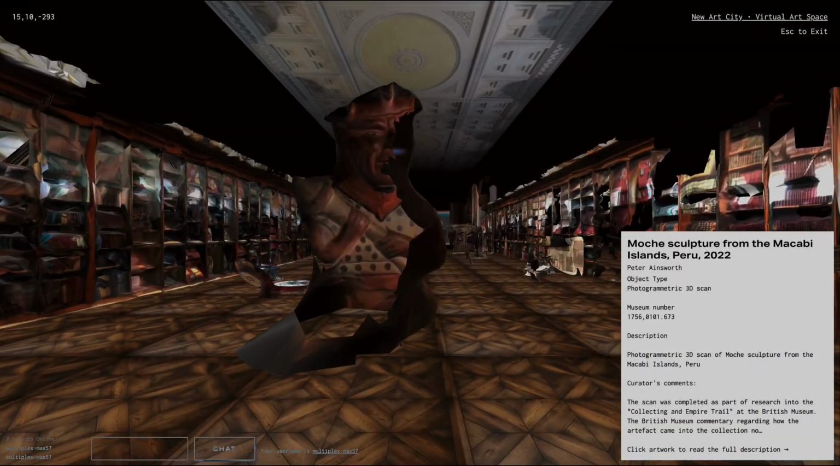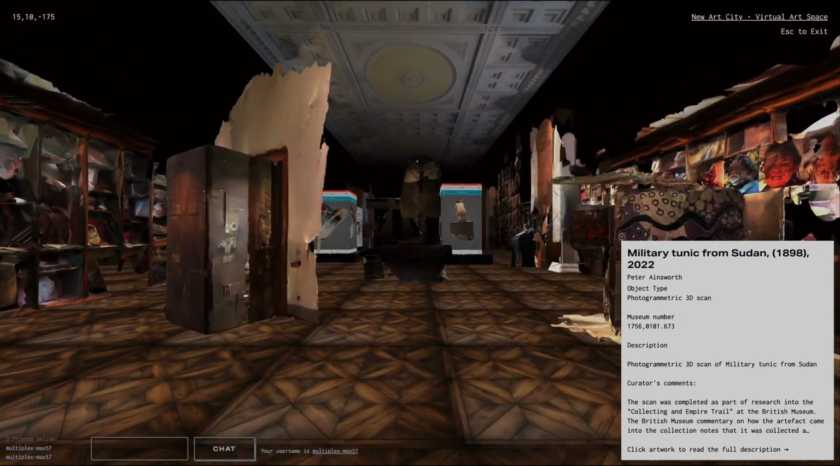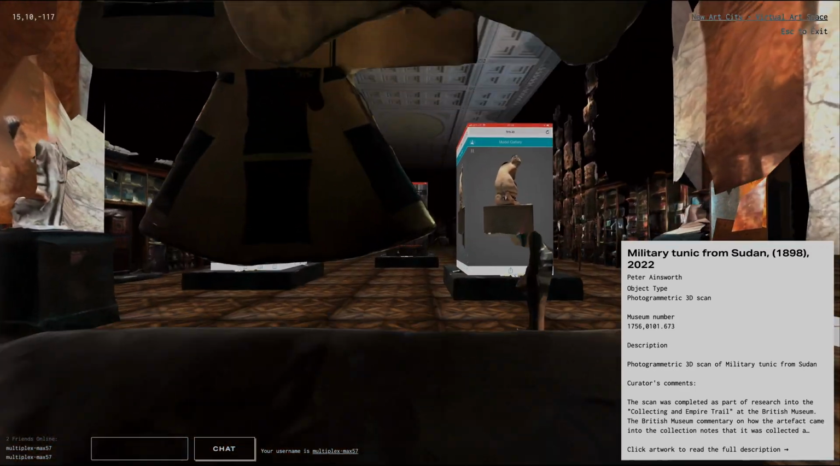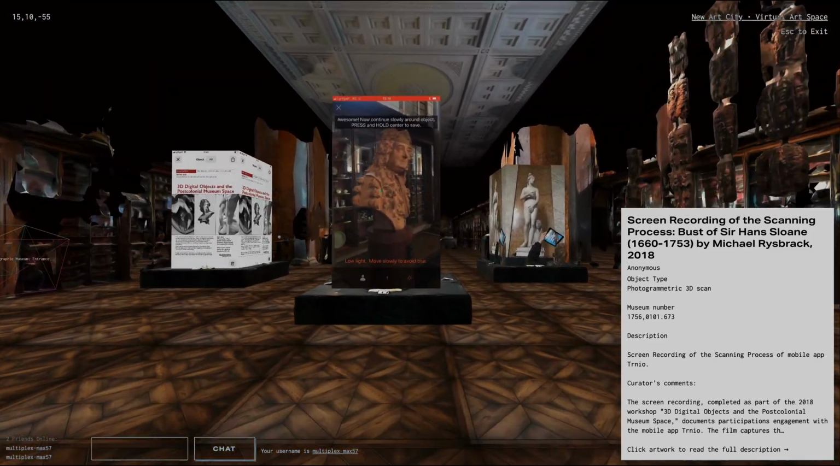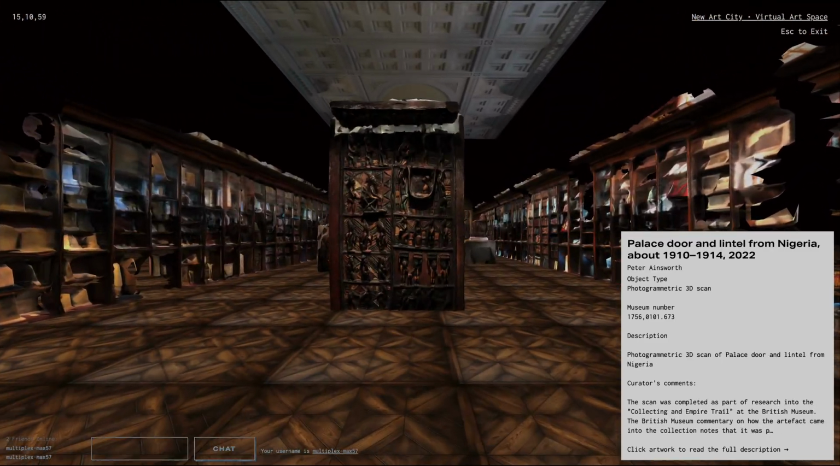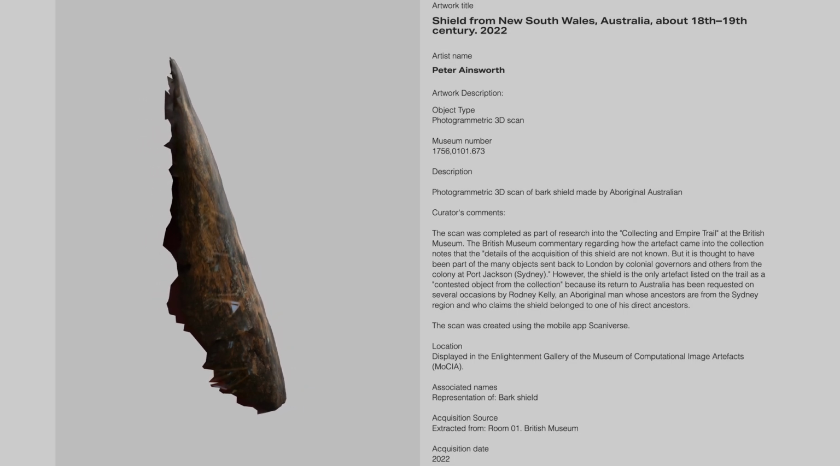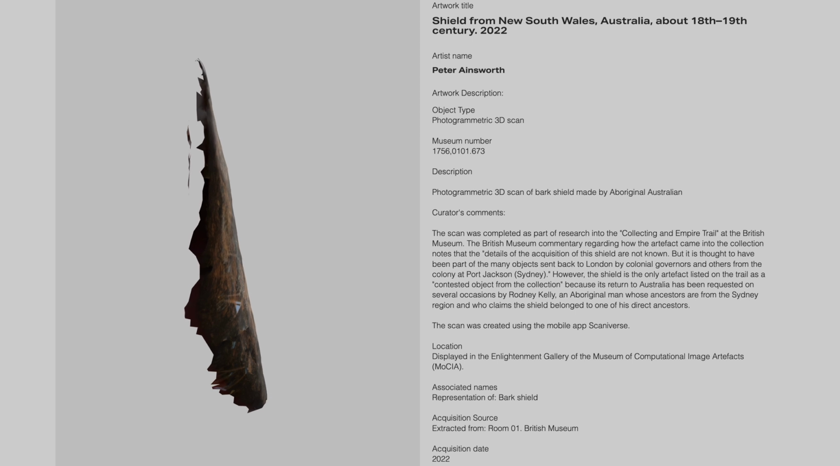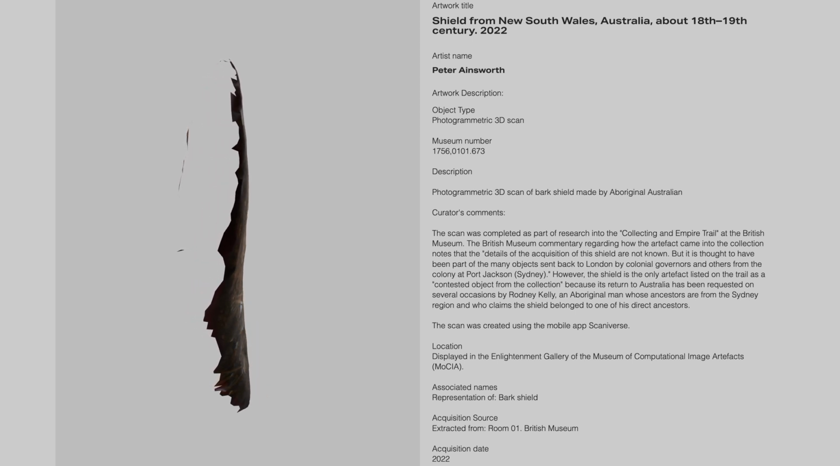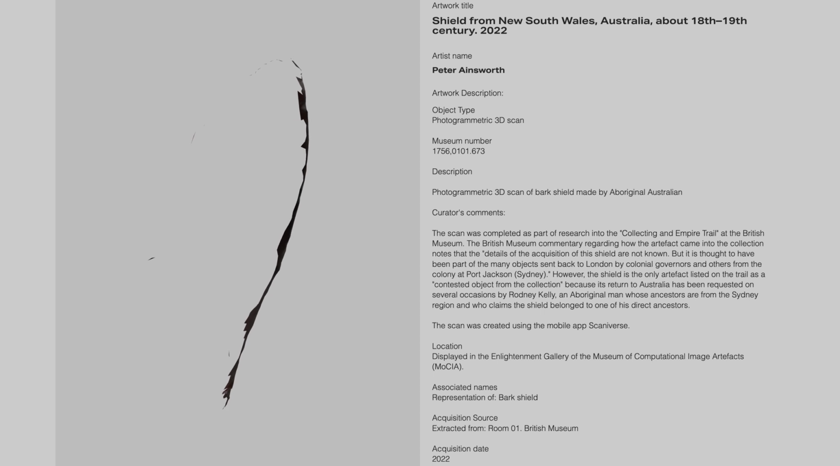The Collecting and Empire Trail, explored through the creation of computational images in this gallery of the MoCIA, highlights the complexity of issues surrounding ownership and repatriation within collections, especially in the context of current digital culture.